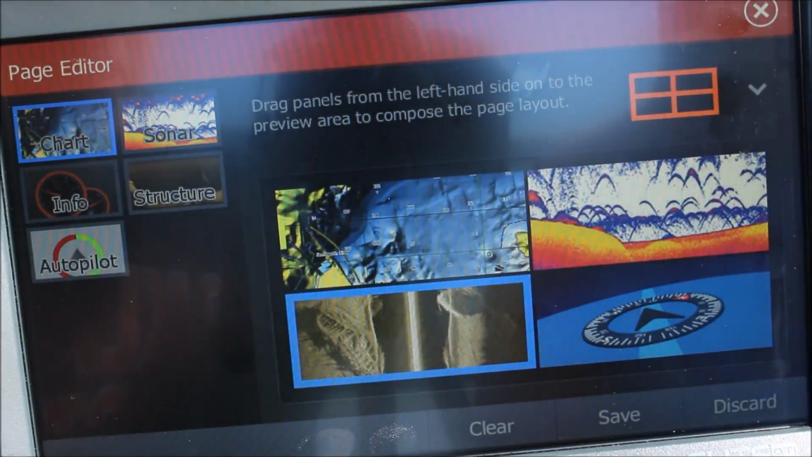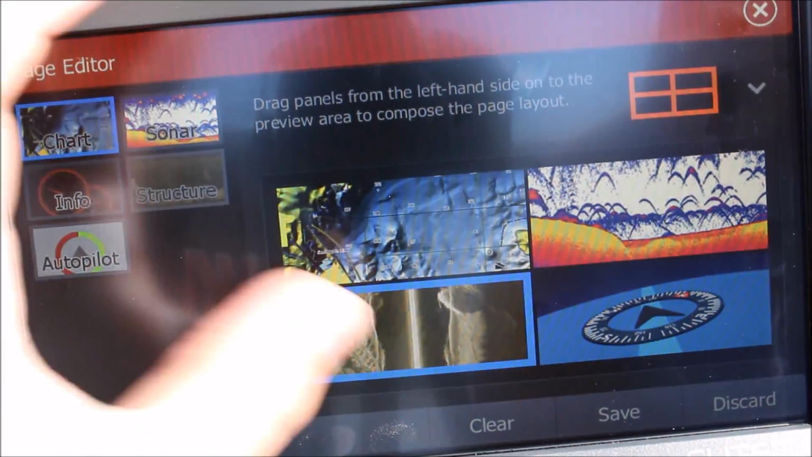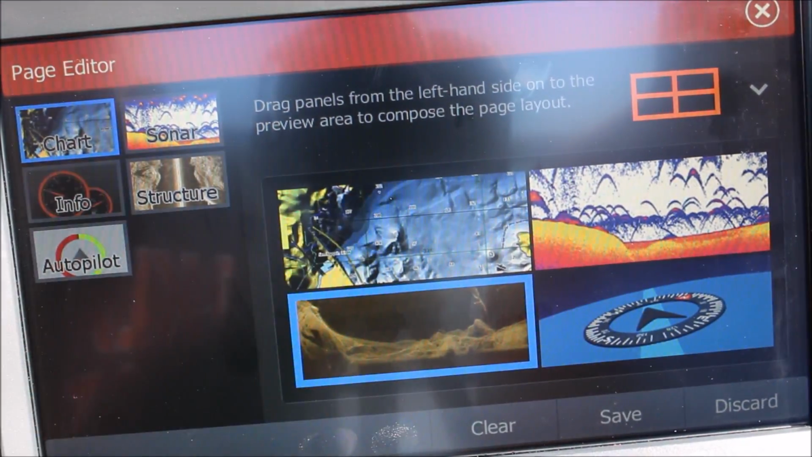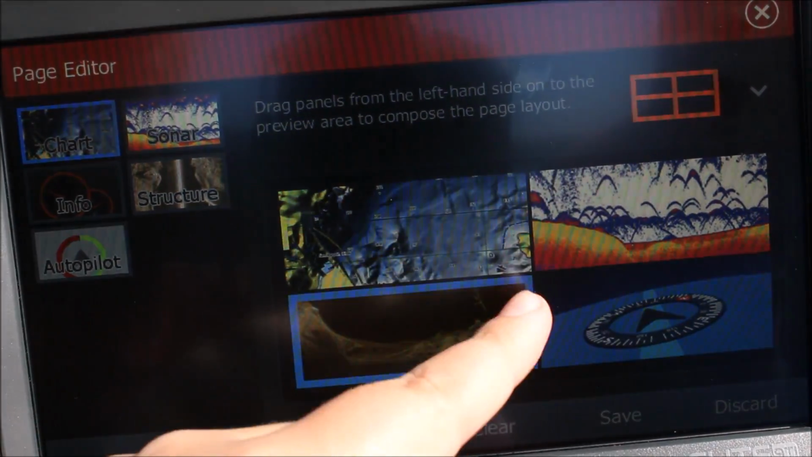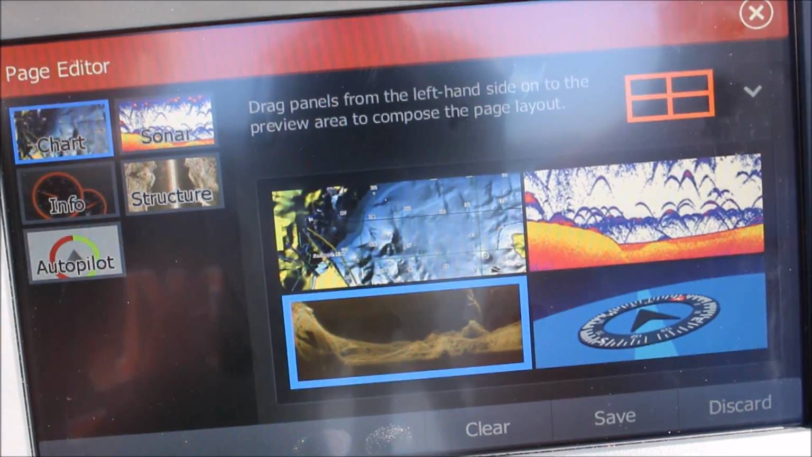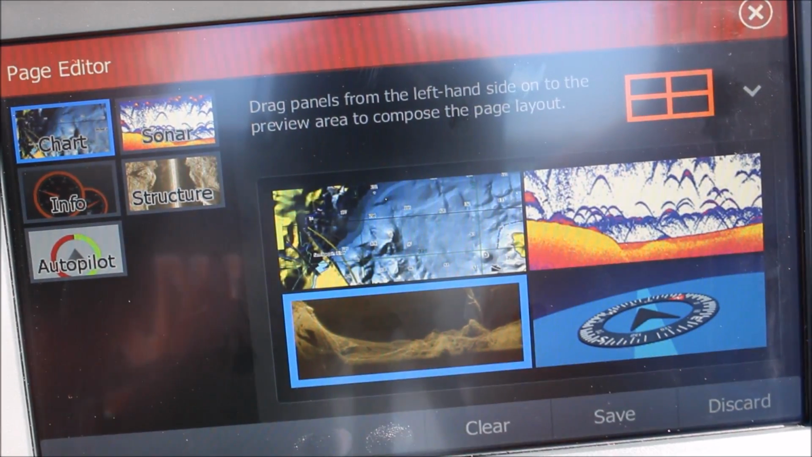And if you wanted structure in there twice so you can see down scan and side scan, you just drag it down there twice. But you will have to replace one of these because 4 is the max that you can have. So then to save it, you just click save.